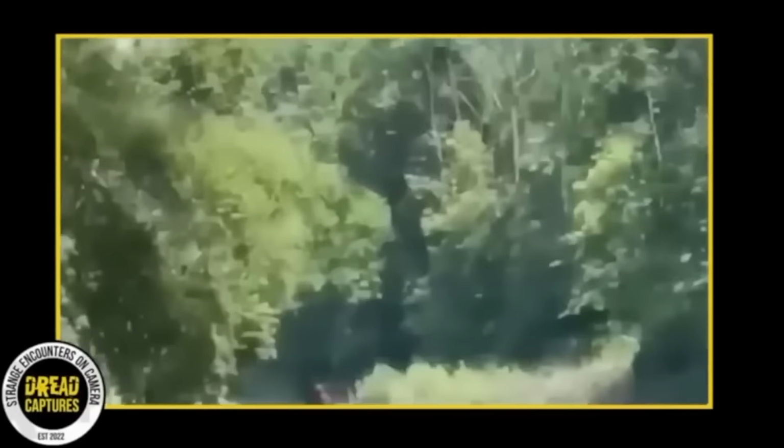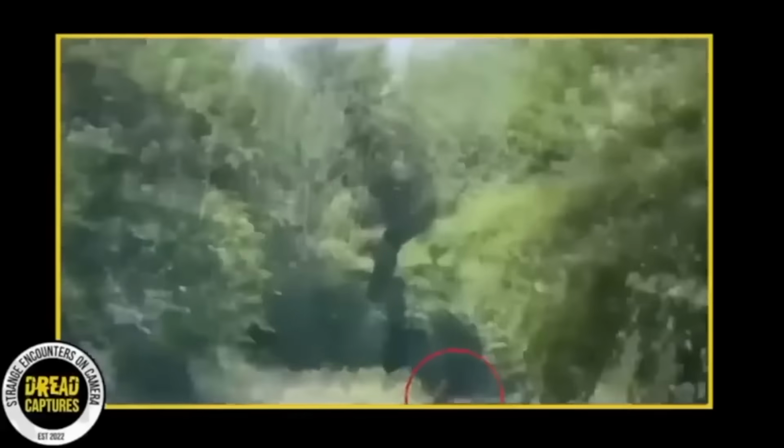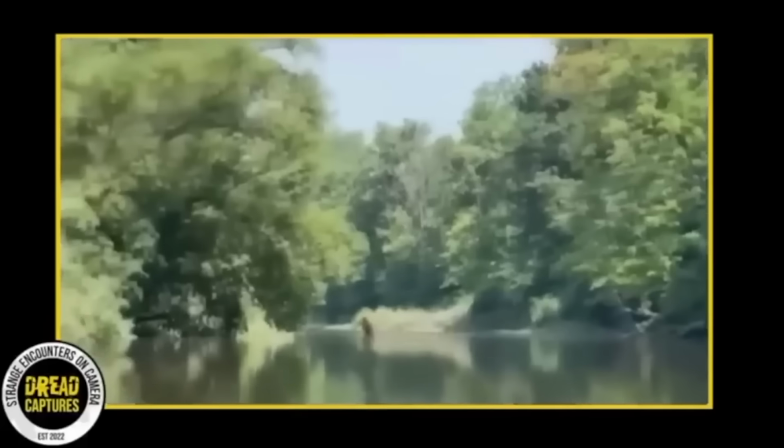And as we all know, any mention of his name instantly sparks a debate. One of the most notable incidents that this image echoes was caught on film in the 1960s by Roger Patterson and Robert Gimlin near Bluff Creek, California. The footage, often referred to as the Patterson-Gimlin film, supposedly shows a Bigfoot moving across a clearing, and to this day it's considered one of the most compelling pieces of evidence supporting the existence of Bigfoot.